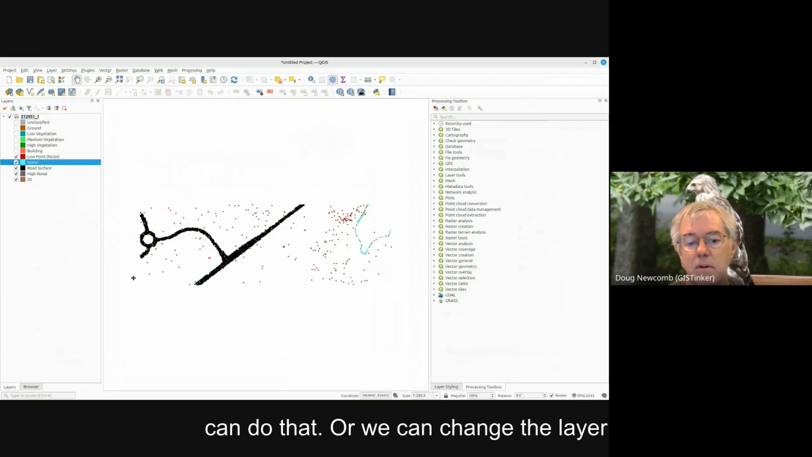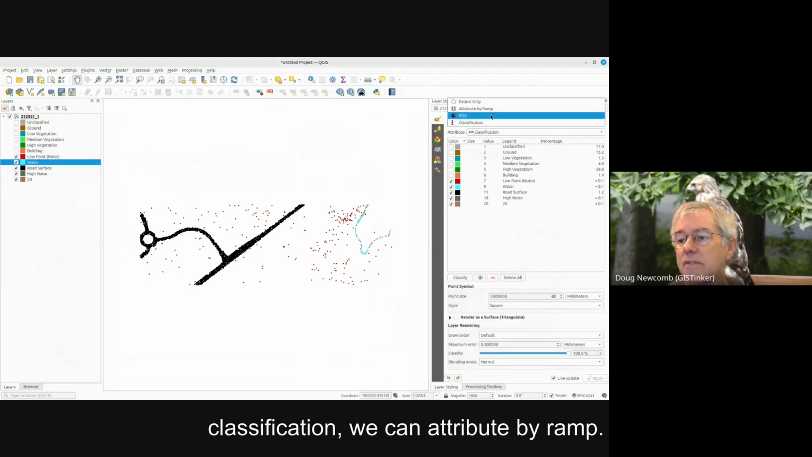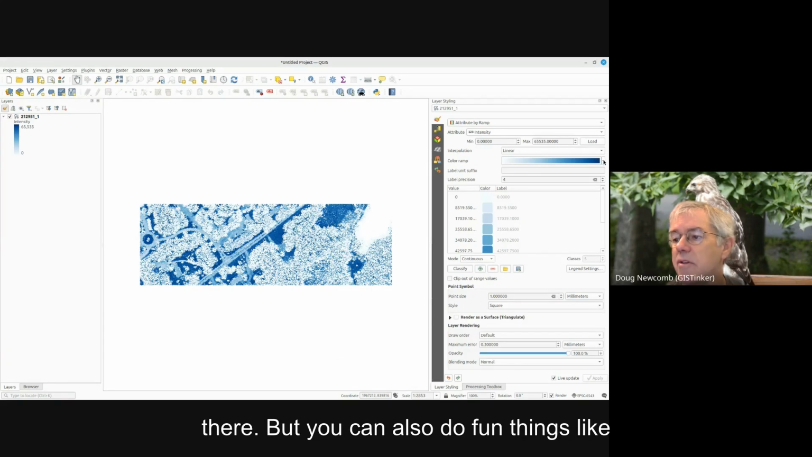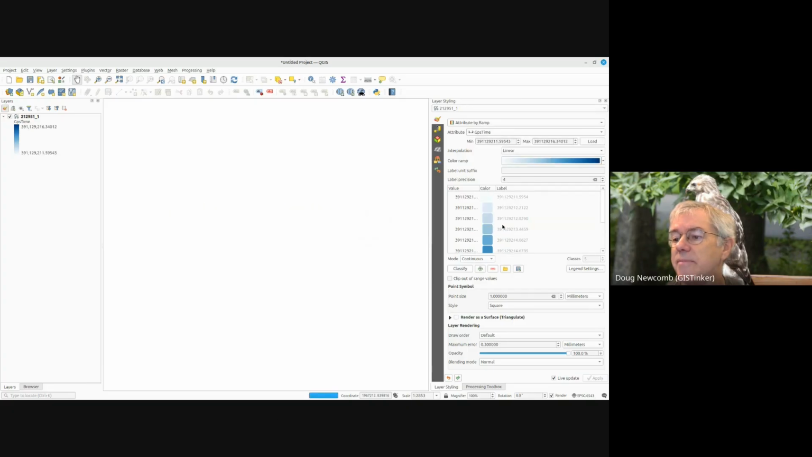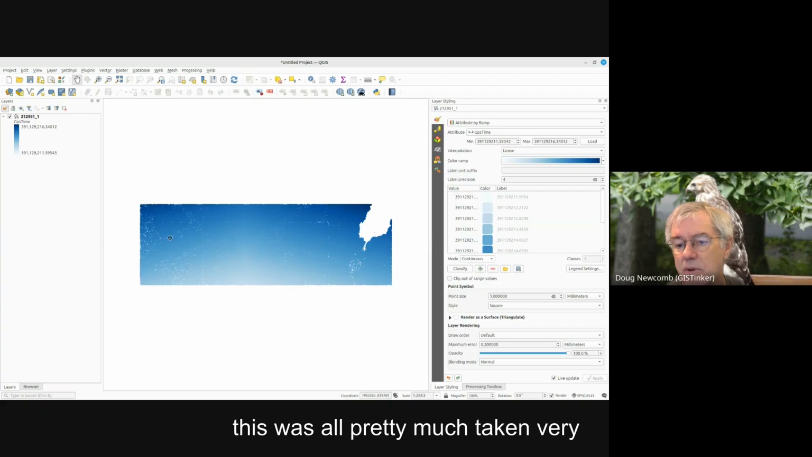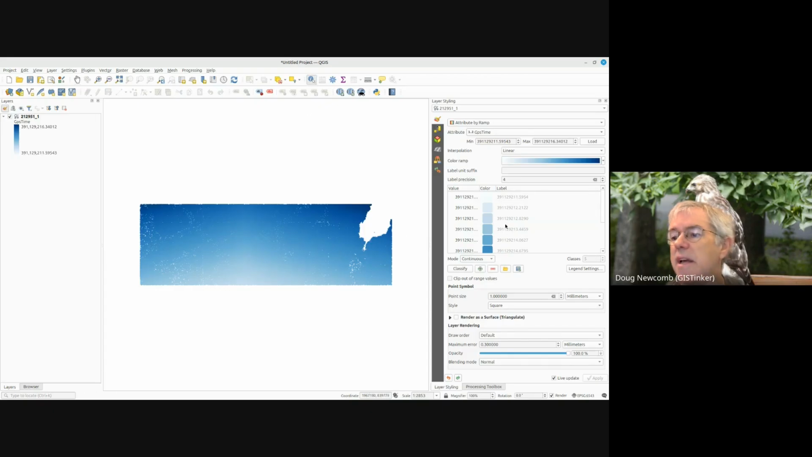You can do that, or we can change the layer styling, and instead of looking at classification, we can attribute by ramp, and there's the intensity that we've got there. But you could also do fun things like look at the, where is that? GPS time. There we go. So that's the GPS time. So this was all pretty much taken very closely within, not from different days. You can tell about what time it is, and then you can go in and click on the point.